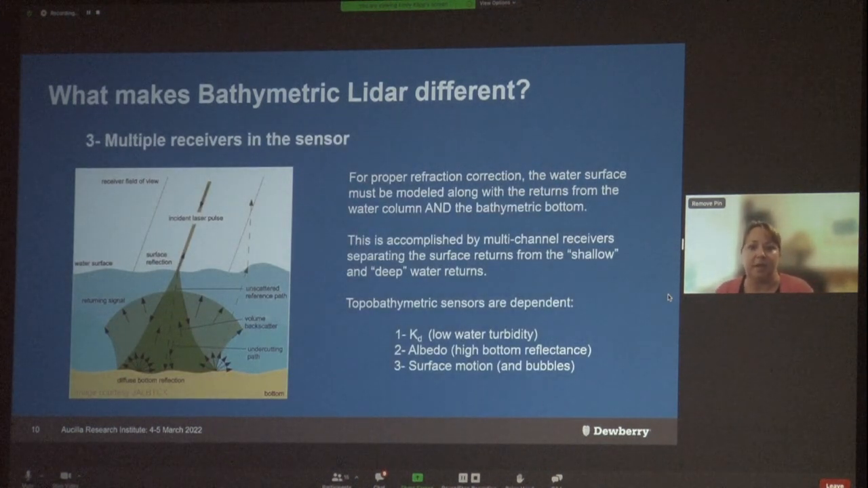And then third, the sensor requires multiple receiving channels to capture returns: the water surface, water column, shallow water returns, and deep water returns. The return energy is also highly dependent on water turbidity, bottom reflectivity or albedo, and then also the water surface, so bubbles or white water along the surface, or even a very flat, smooth water surface, can be a little troublesome to get returns off of. And that's another reason that this system does have that forward-looking laser.